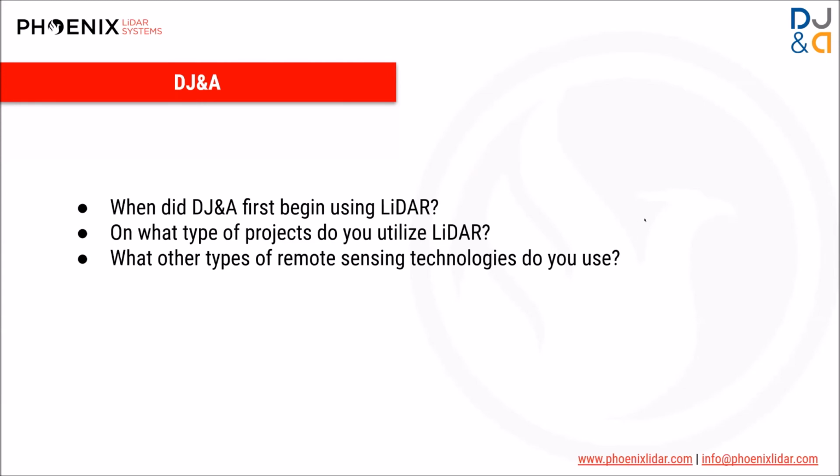That's really cool. I think we mentioned earlier, or you kind of spoke about your experience with the Phoenix system, but when did DJ&A first begin utilizing LiDAR? Yeah, so they first started, I guess it kind of depends on what you want to call LiDAR. We first purchased our Phoenix LiDAR system to use on a drone in 2016.